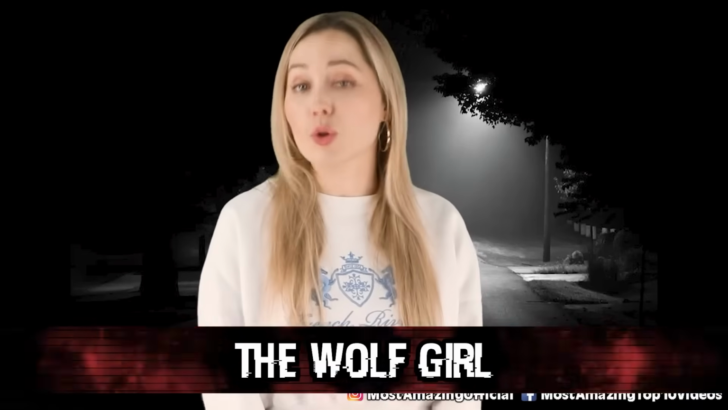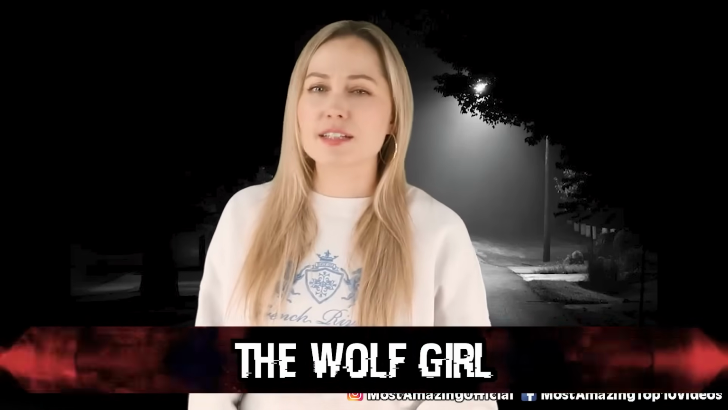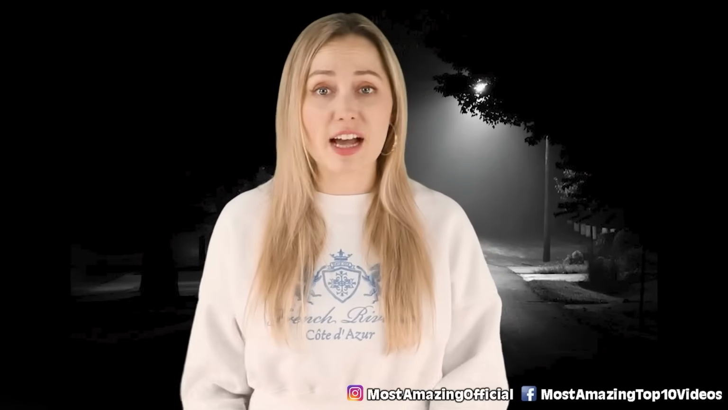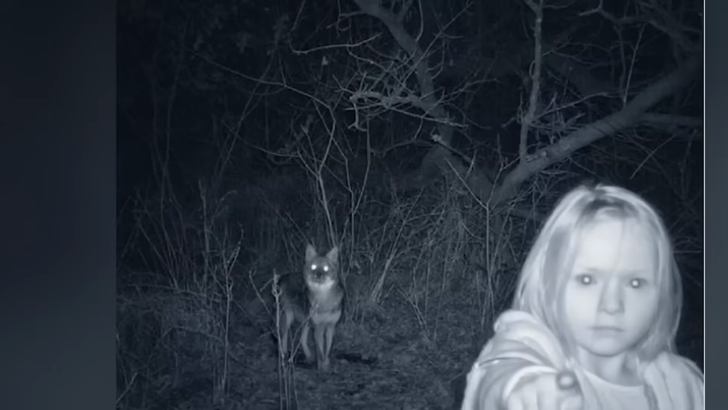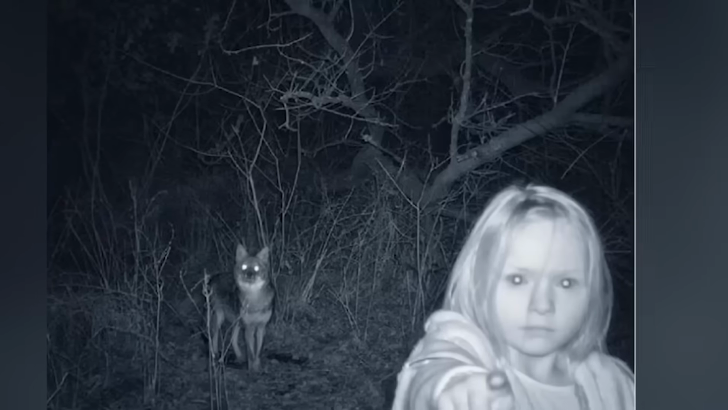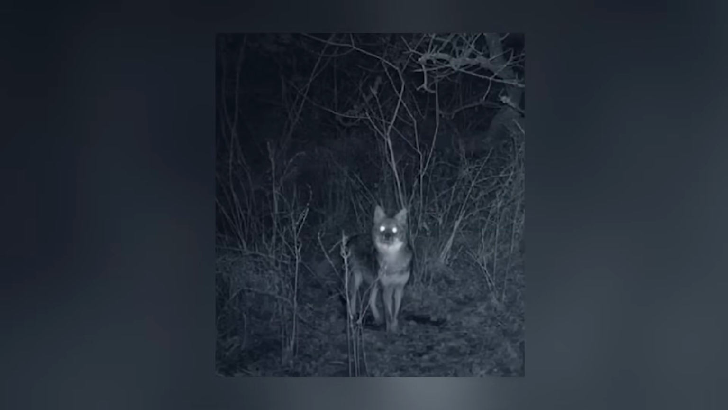We have the Wolf Girl. The timestamp and location of this next photo is unknown, but what is known is the fact that there is what looks to be a little female human in the middle of the woods at night, seemingly conversing with a wolf and pointing to the camera, in which she and the wolf are looking straight into.